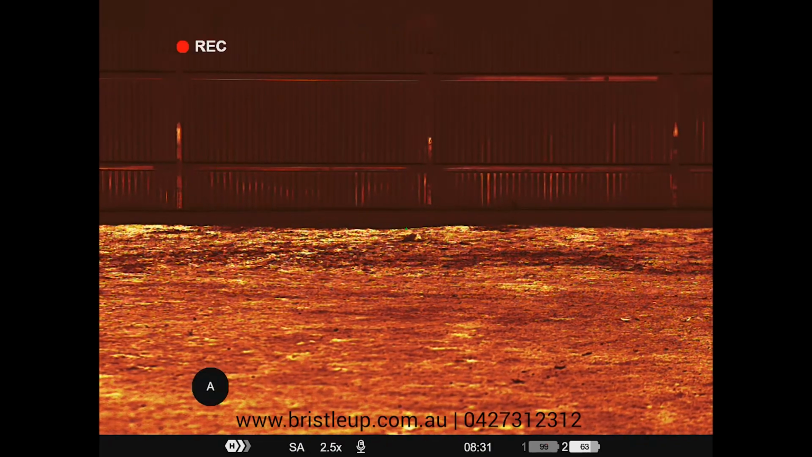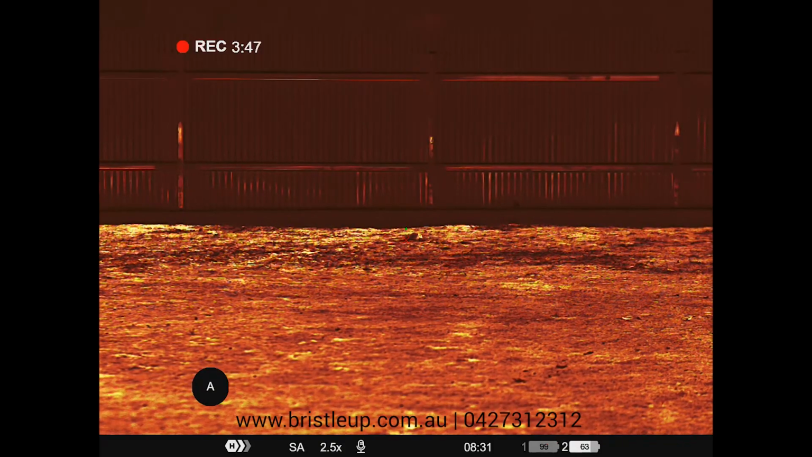And look, that just about does it. I didn't go into too much detail on the specific options. Most of it's pretty self-explanatory, but in the manual, you'll find detailed descriptions of each setting if you're unsure how they work. I just wanted to do a general overview of the menu system.